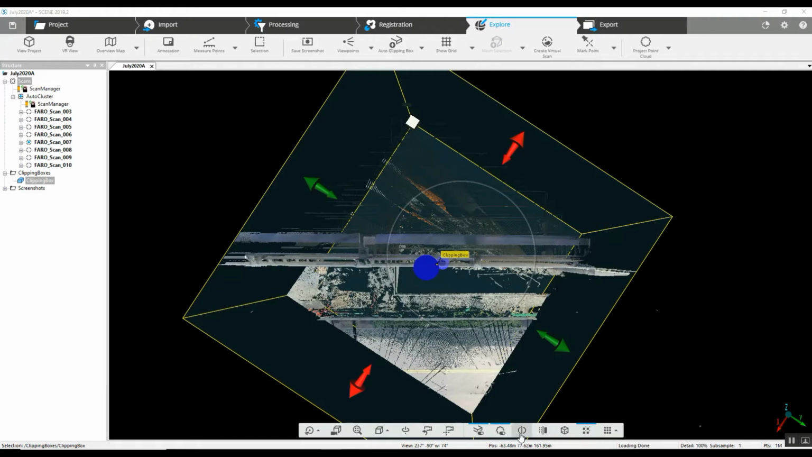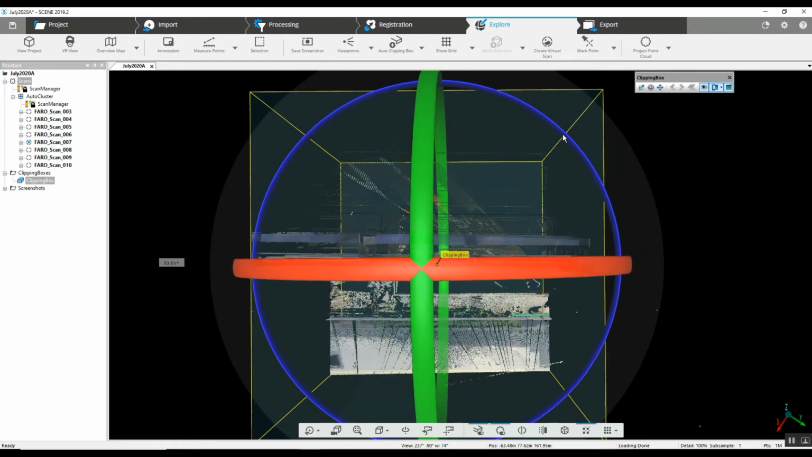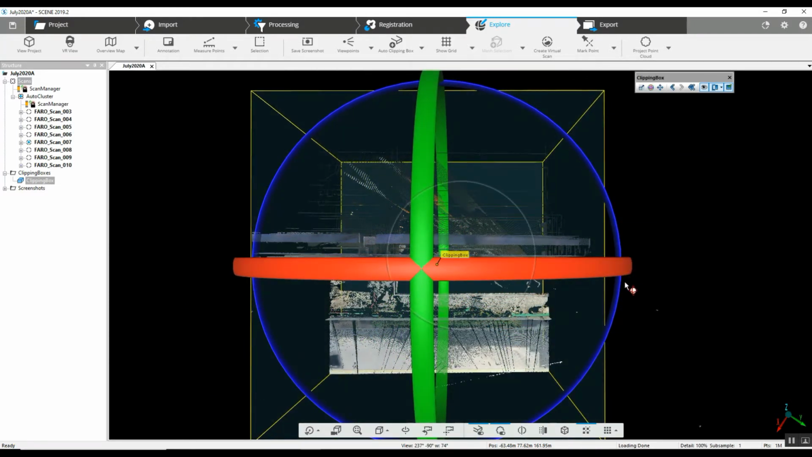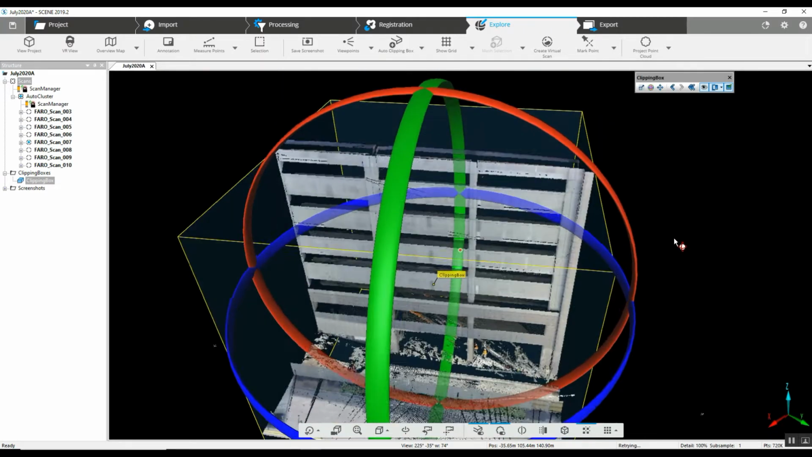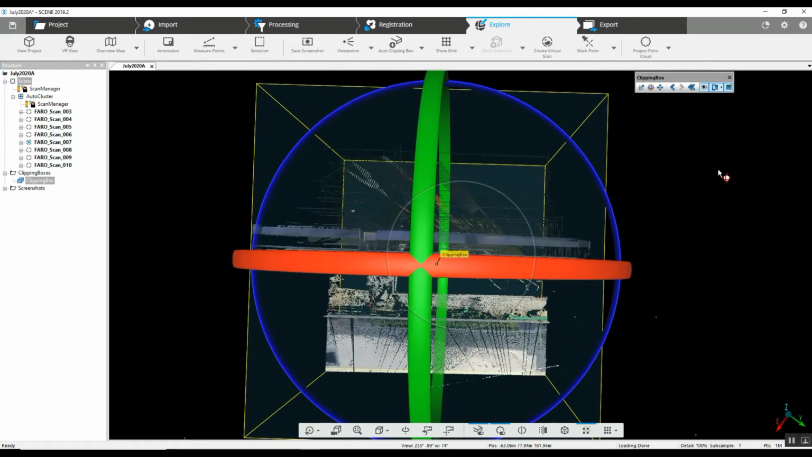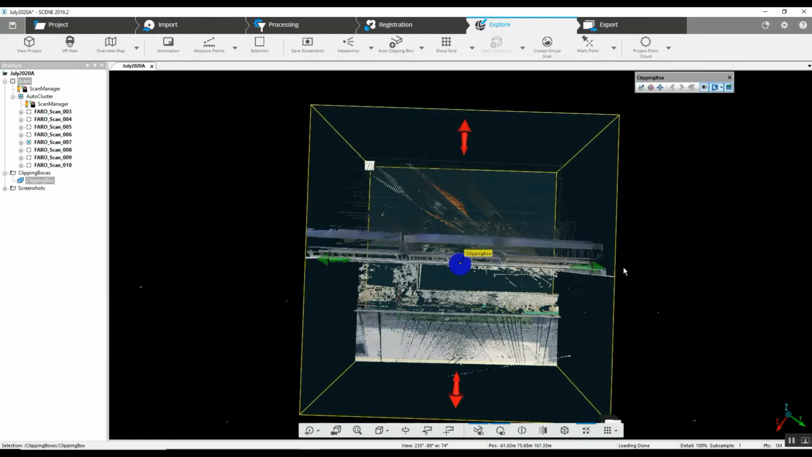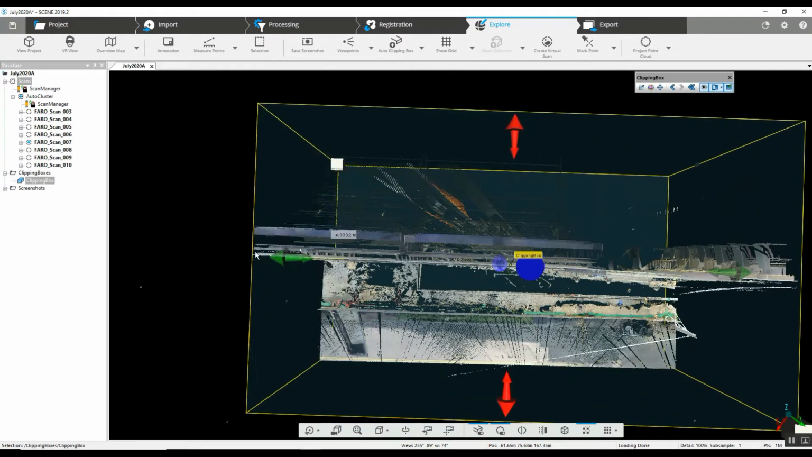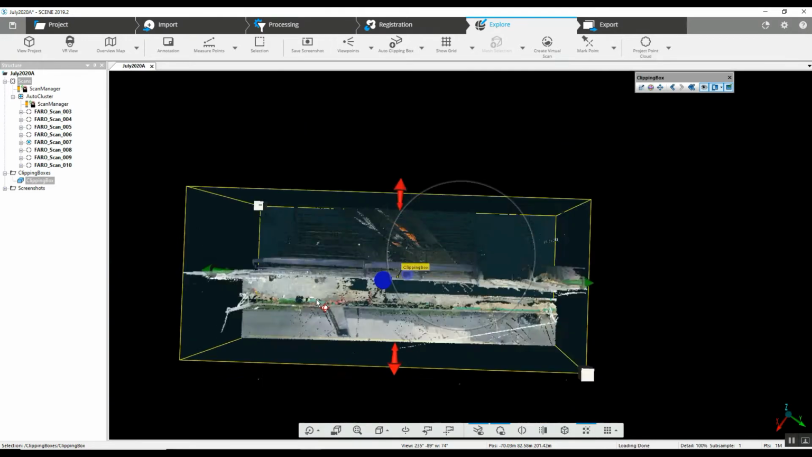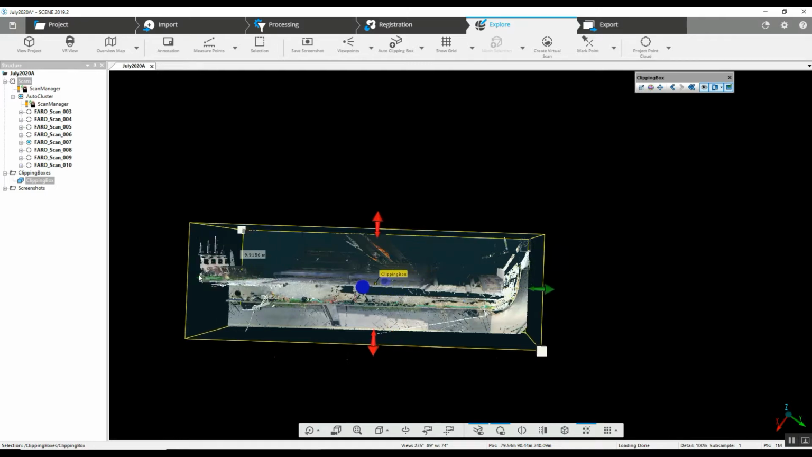The best way to do that is to go to our clip box toolbar here, the rotation manipulator. So we've got that pulled up. We can just rotate the box so that it matches up with the side of the building. Very easy. Click on the outside of it and use the arms here to extend our project clip box so we can see the entire building, or as much of the building as we'd like to see.